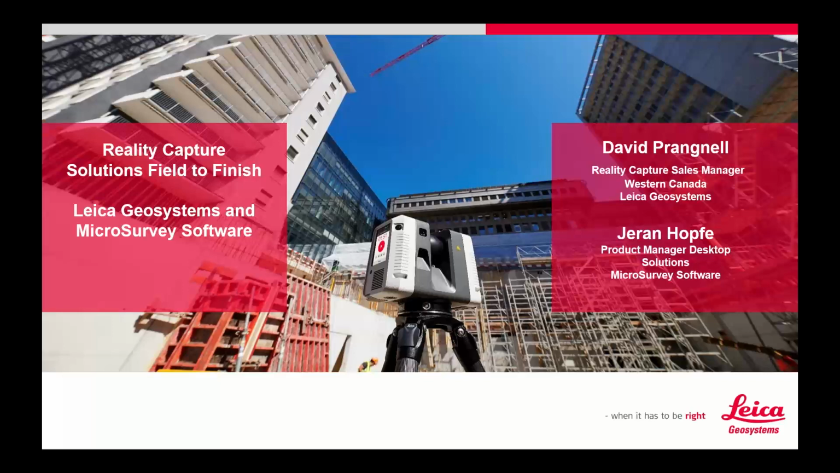So that being said, maybe we'll get started here. I'm going to start this off with the field side, being of course a field to finish solution. I'm on the hardware end, so that's usually where people start. Not only are we going to cover hardware, though, we're also going to look at the Register 360 software, which is the necessary software for your scan data to quality control, quality assure, register, and there's some really neat and helpful tools in there as well.